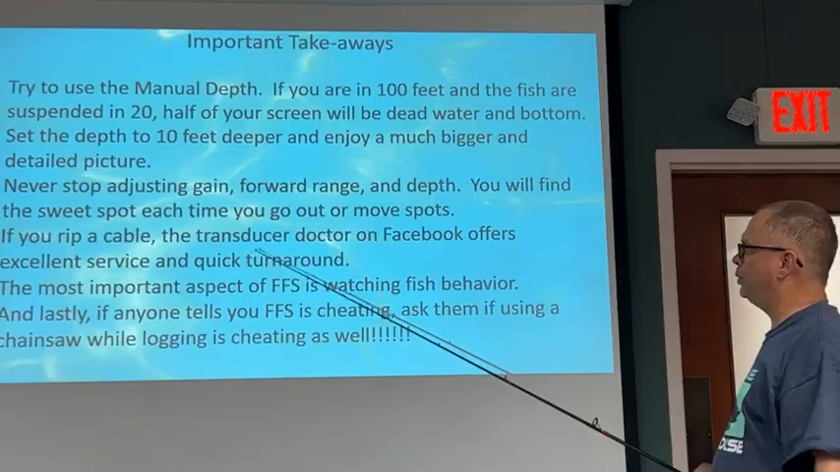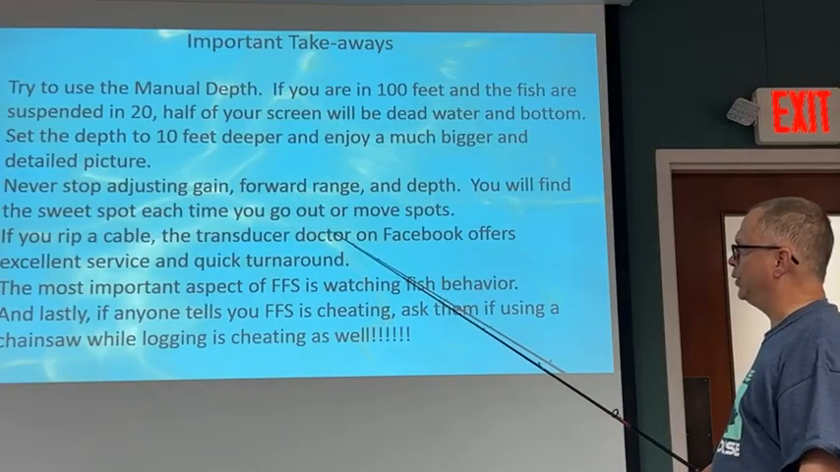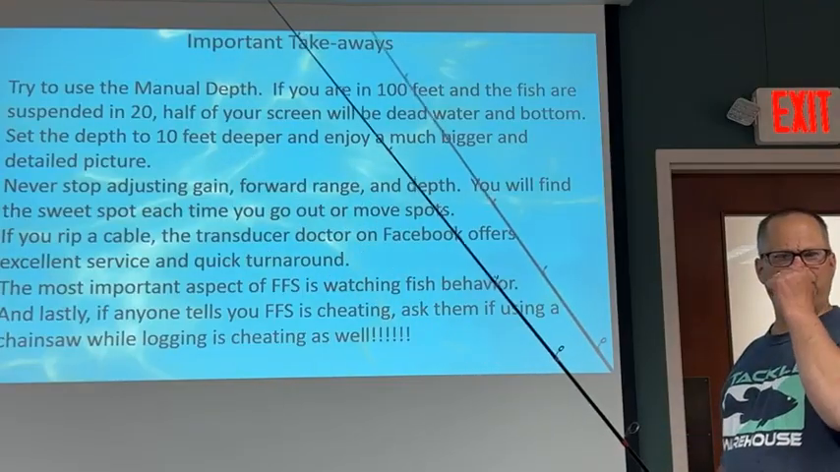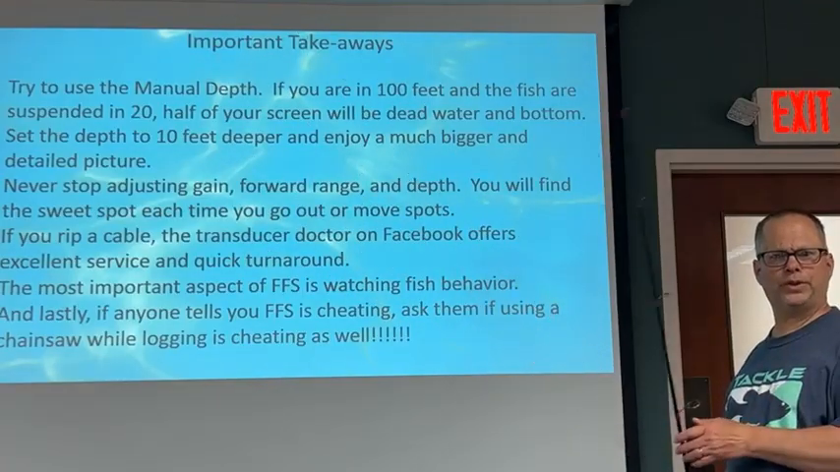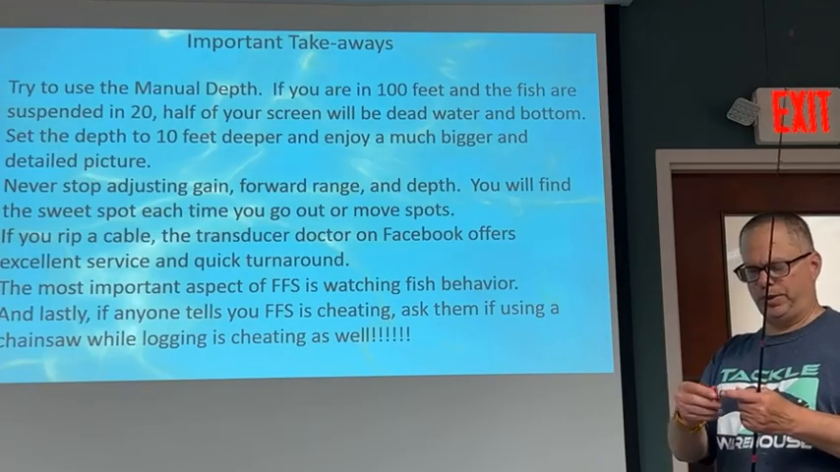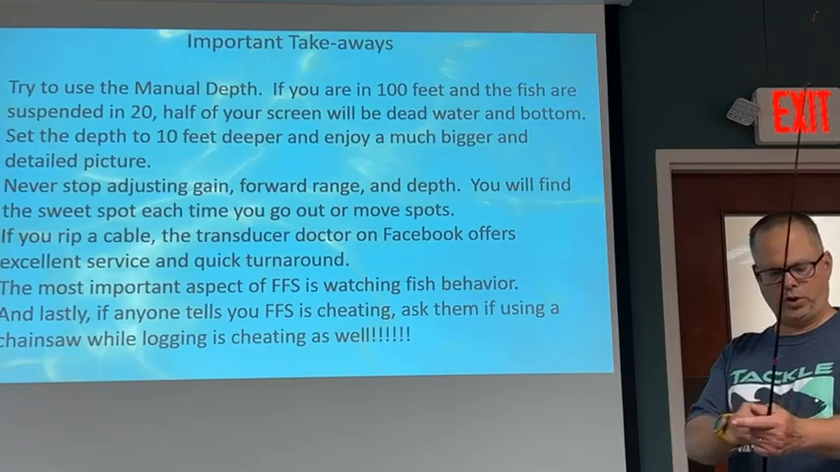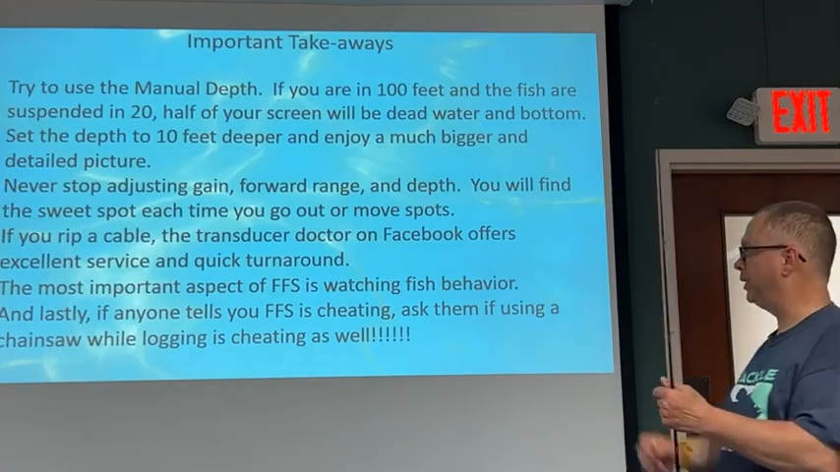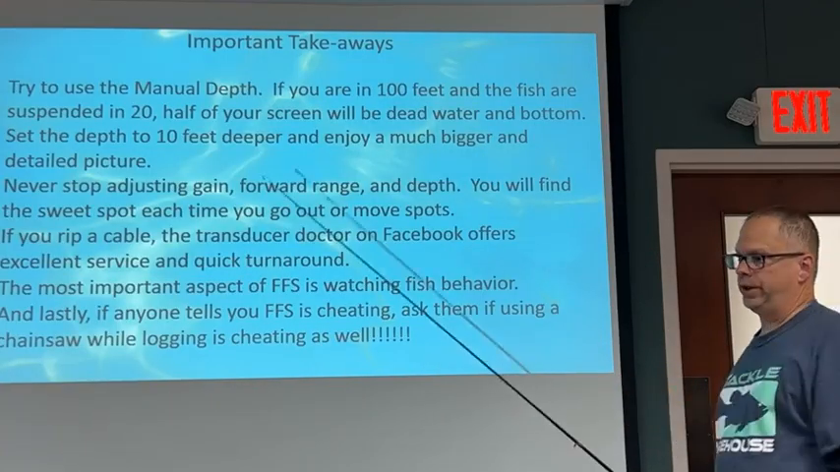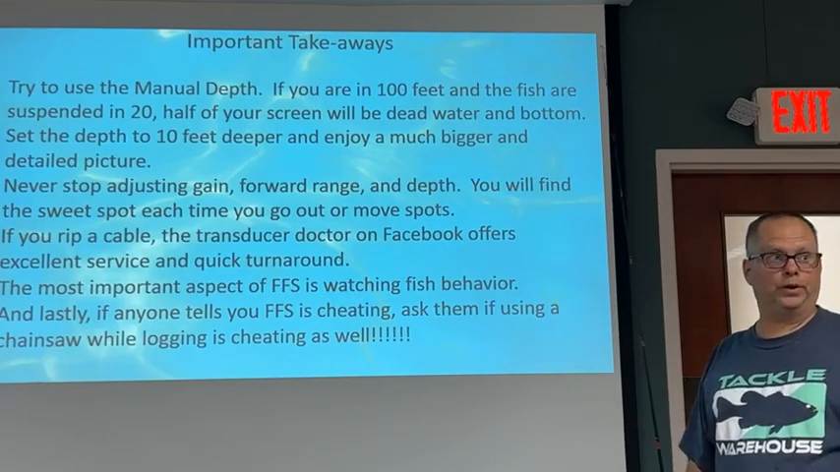If you rip the cable, I'll ask you, I'll tell a story. It kills me to think about it. But if you rip the cable, why don't you in fiber optics? Yeah, so I can't really explain too much. These cables have almost like little capillaries going through the sheath. If you break one of these things, you're done. Garmin's not going to warranty you because it wasn't their fault, it was your fault.